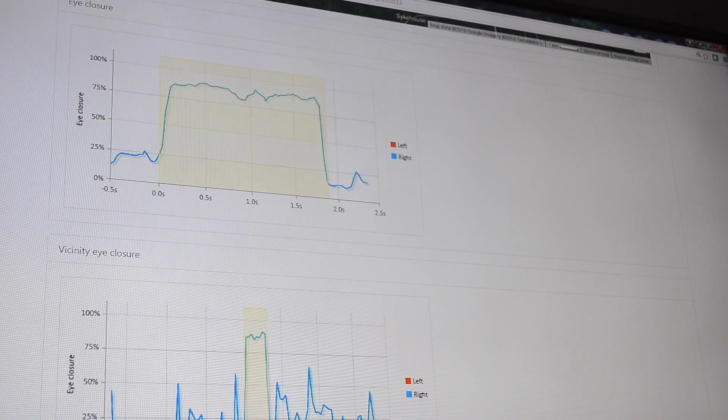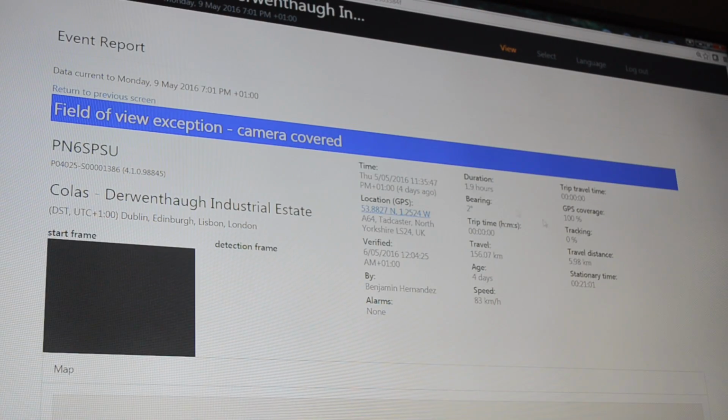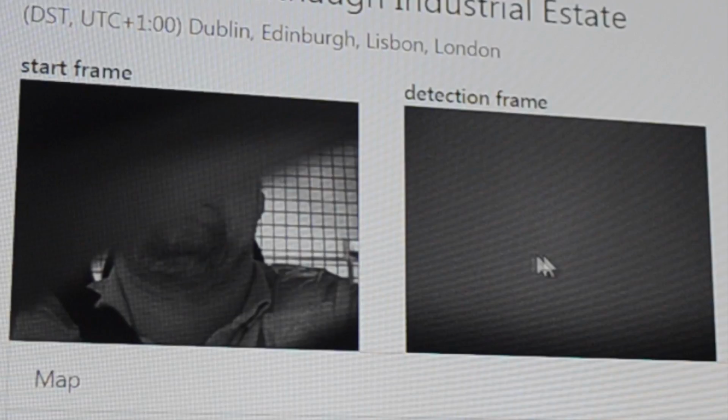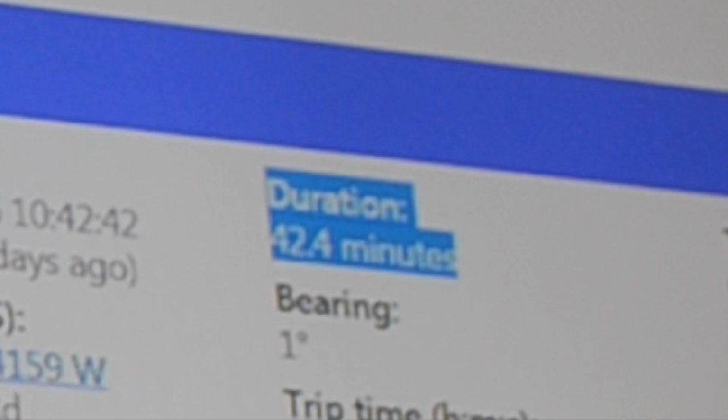His eyes shut pretty tight. And then you see here, his eyes are open. This is when he blinks. This is when he closes his eyes. So field of view exemption. 1.9 hours. Looks like someone covered the camera. So you can see that he tried to cover it, and then I'm sure at some point through this 42 minutes, he moves the rest of it down over the frame.